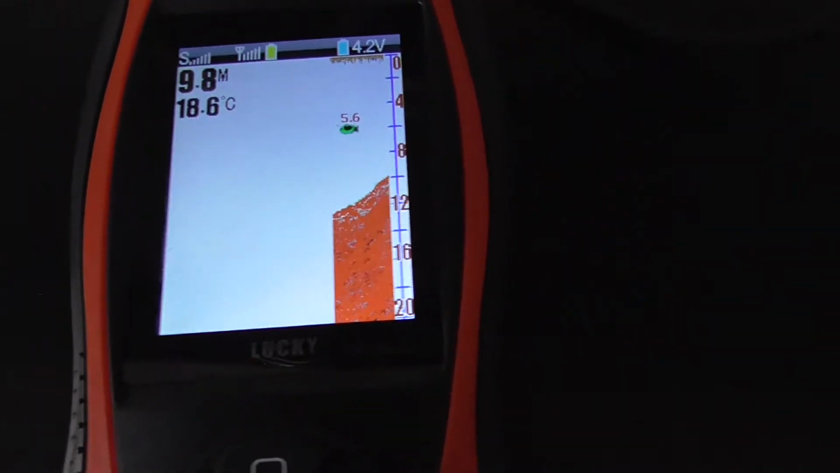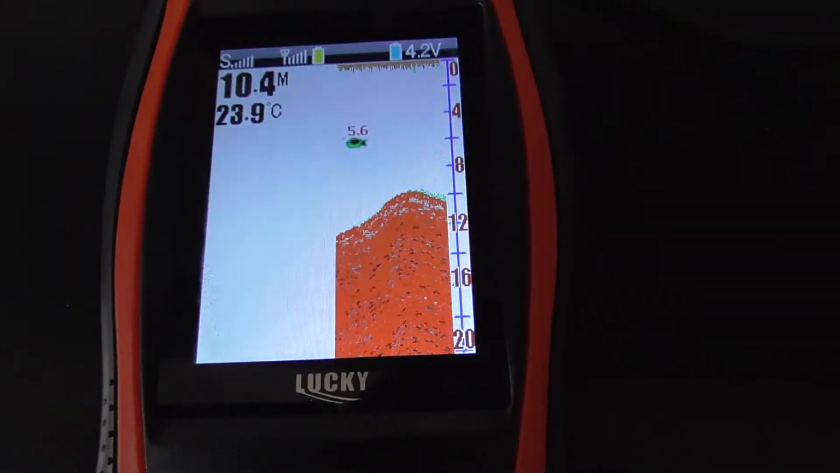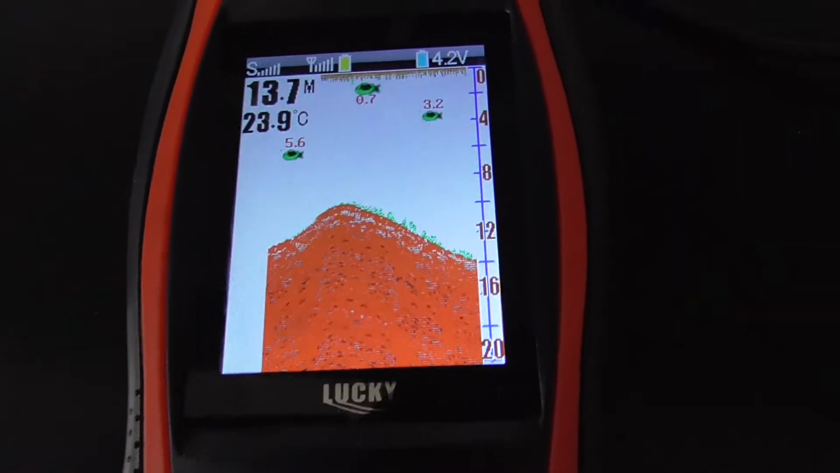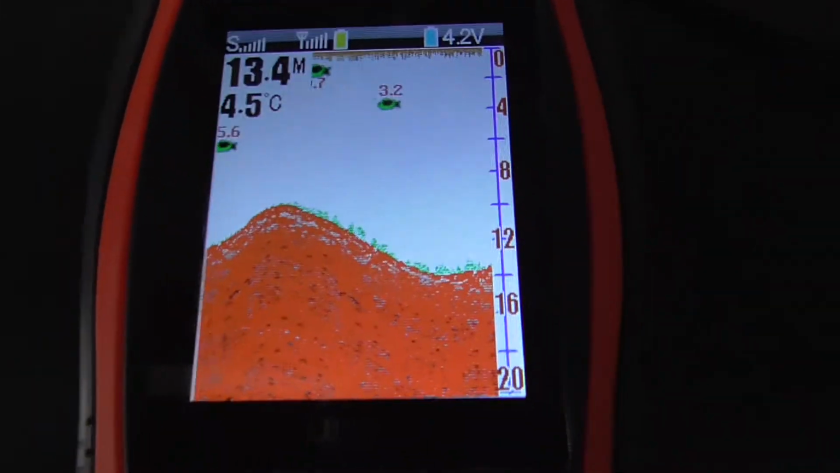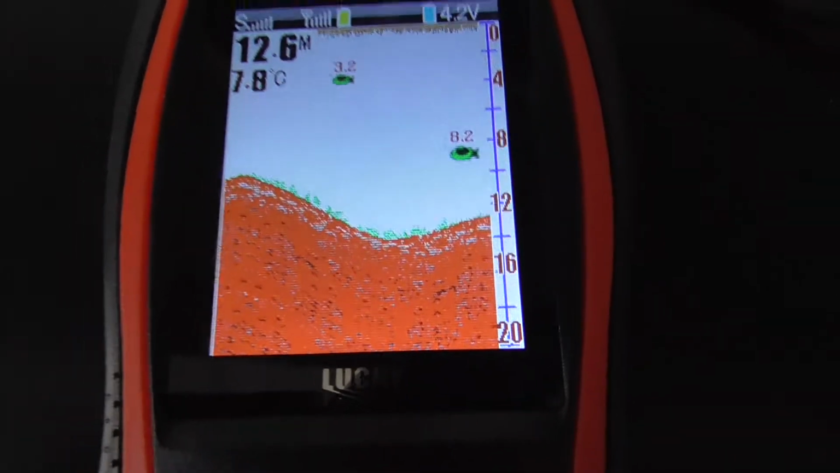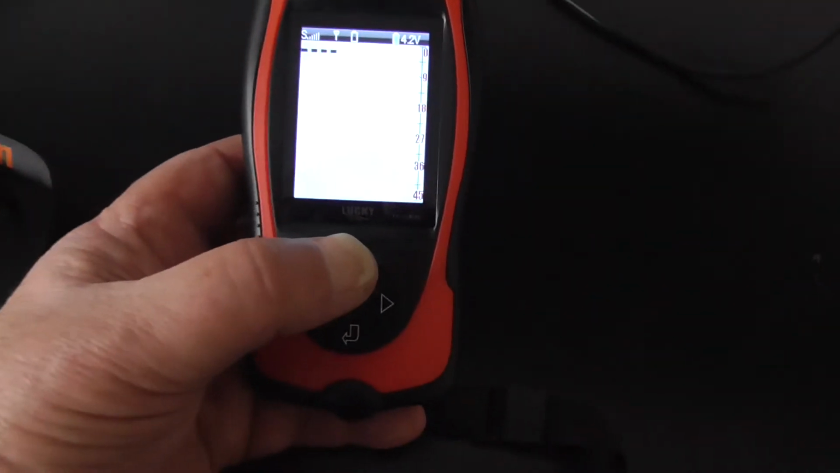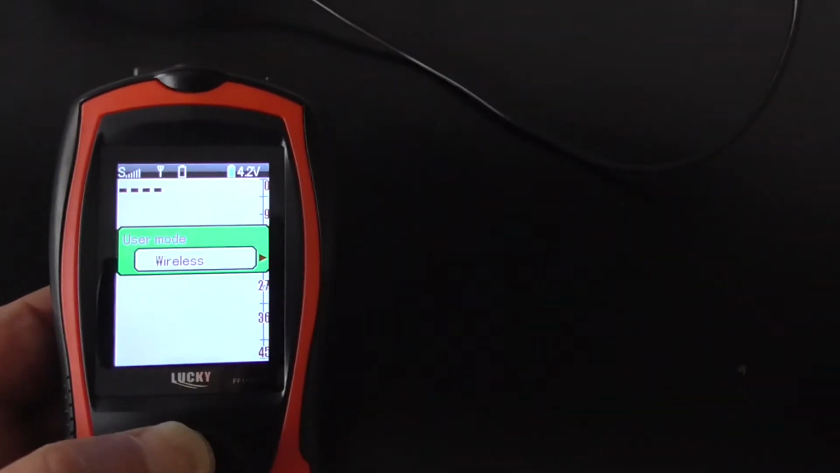Now, this is just a simulation. It's not telling you there's fish there, it's just telling you how it works. See the fish coming up on the top? This is a simulation, remember, it's not the actual thing. Here I've set it on wireless mode. You press the top button, wireless mode,